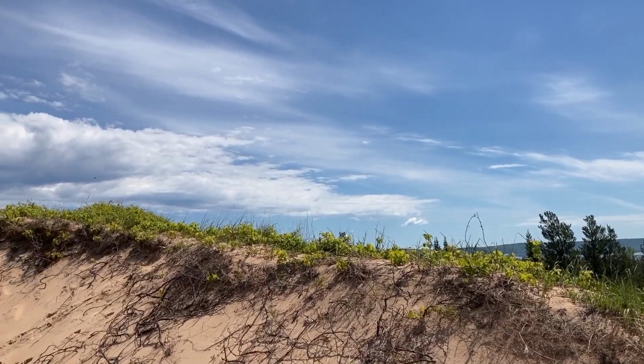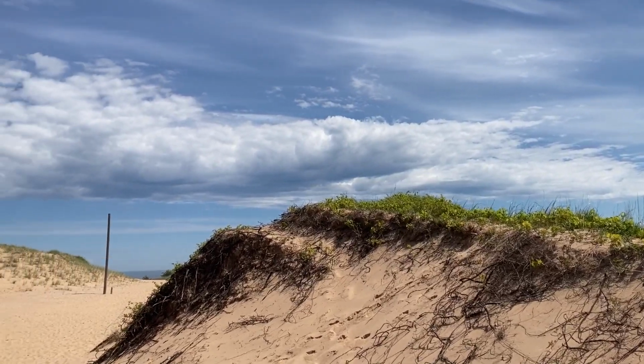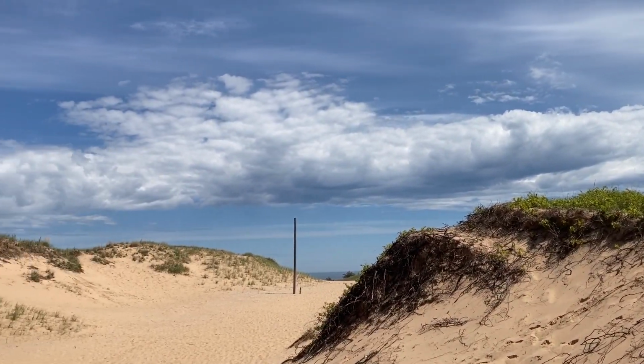So here I am at a lookout spot, and look at the clouds.